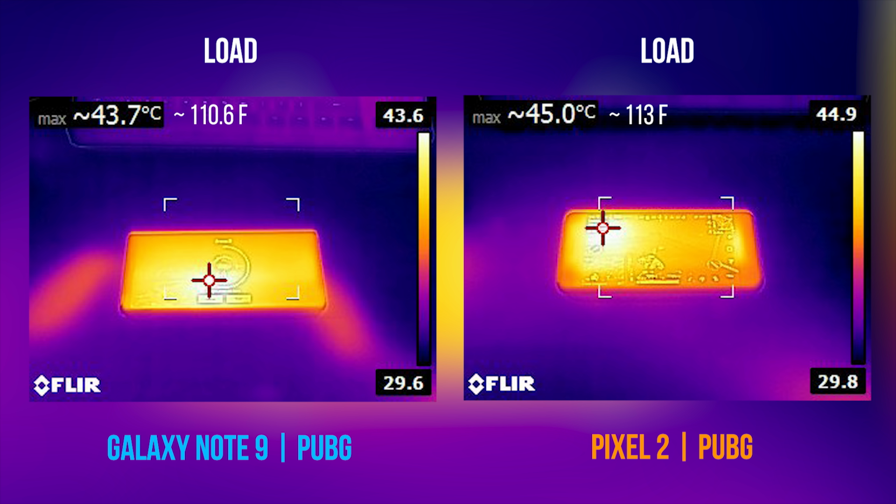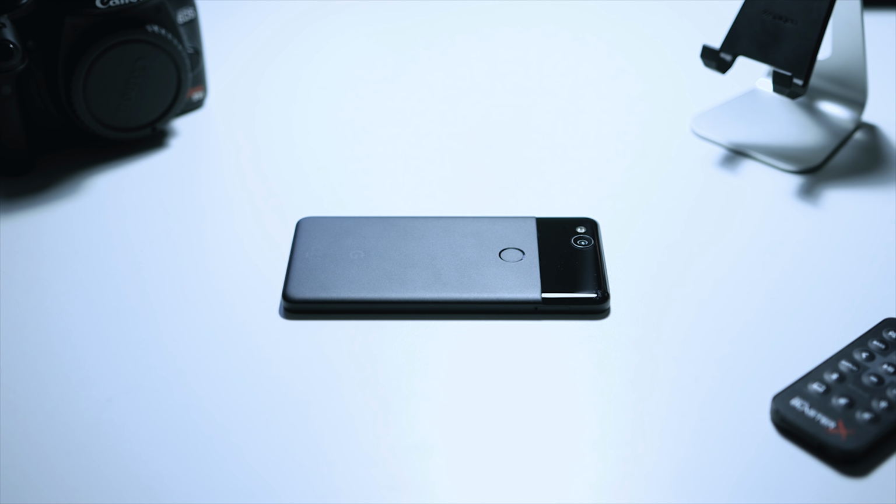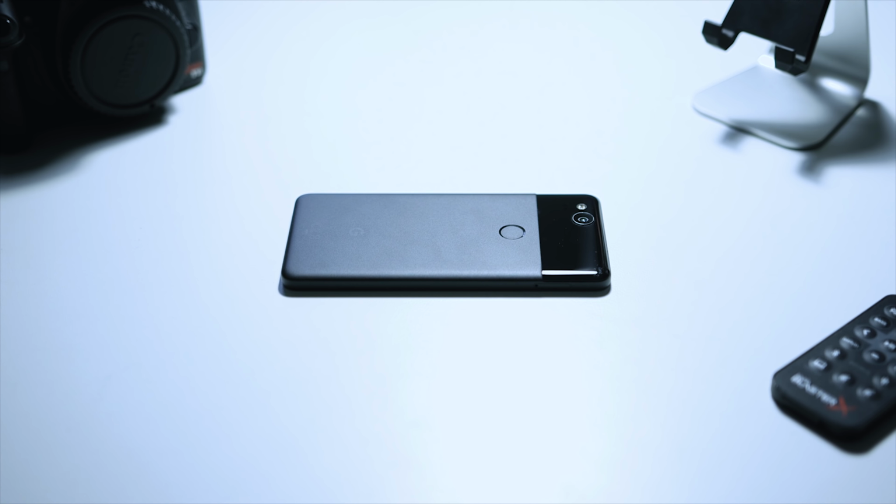And it kind of raises a few questions because the SoC on the Pixel 2 is actually located somewhere around the fingerprint reader. So that could be a little bit of a limitation because it's right beside the camera, and the cooling solution on the Pixel 2 might not be as efficient compared to the Galaxy Note 9. But that being said, I did feel like this part of the phone felt a little bit warmer. So that's something to consider. But like I said, both these games can still play just fine.